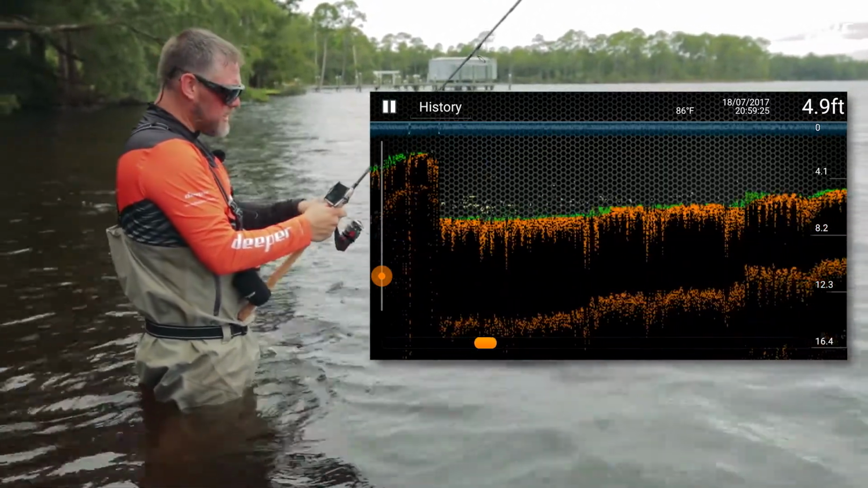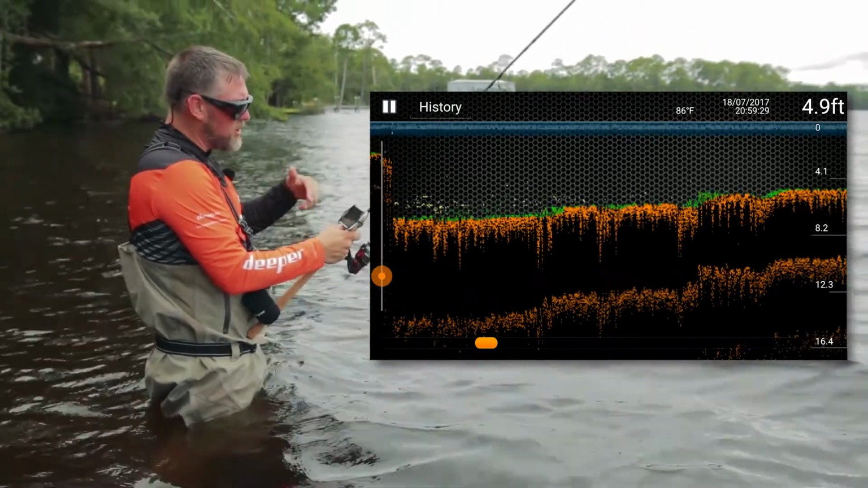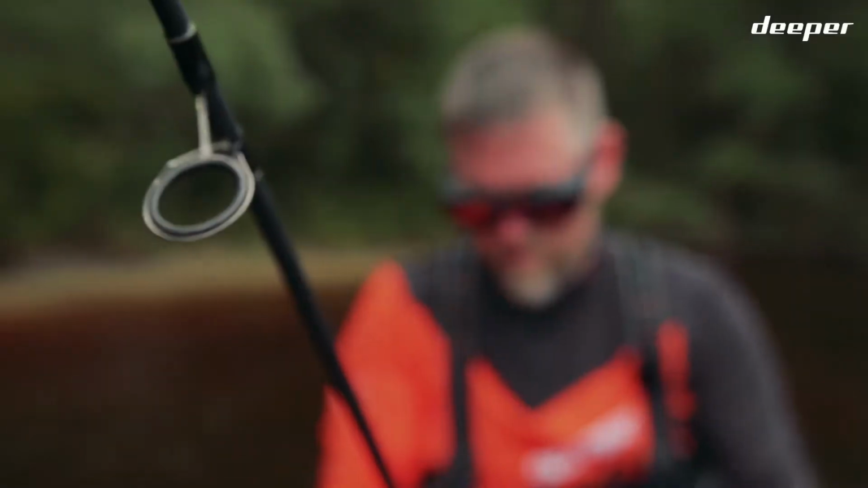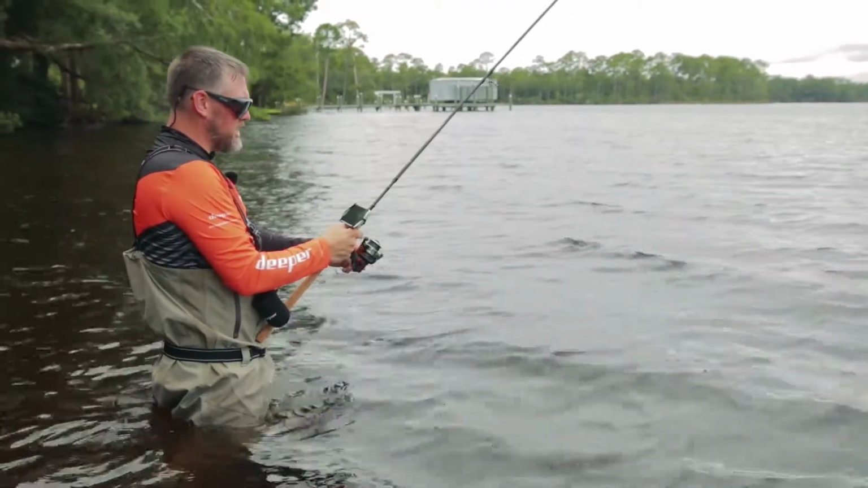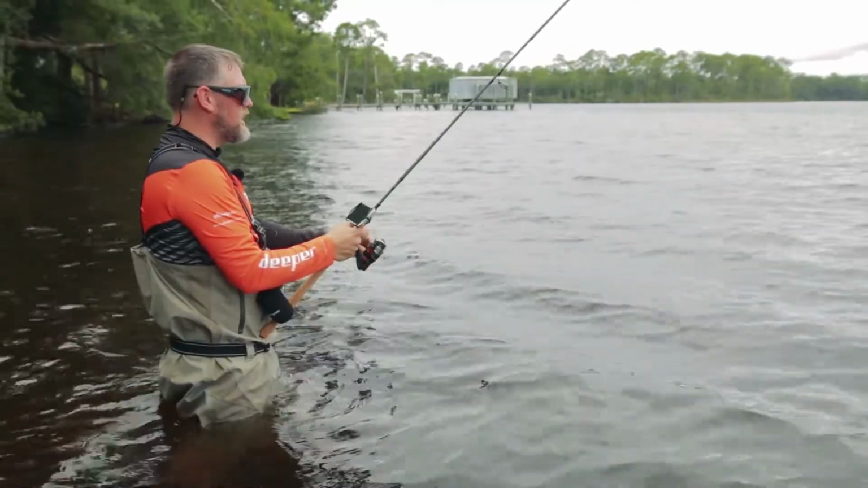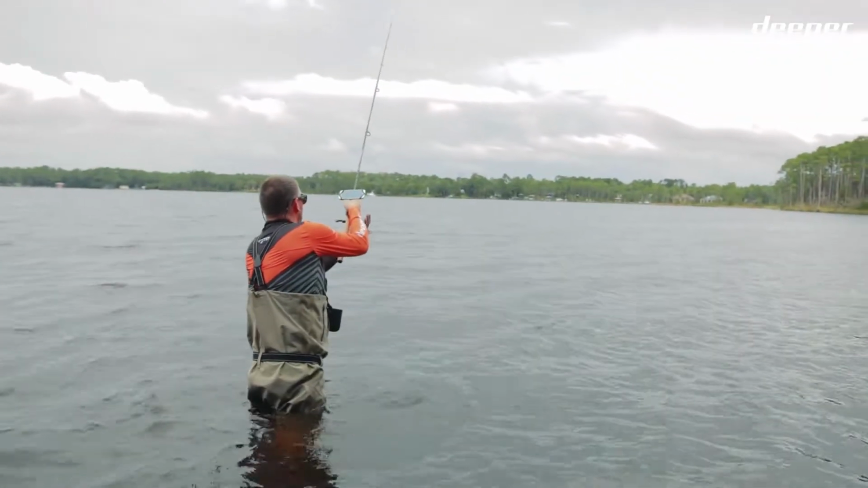One of the great things about this is as I'm doing this, it's all recording to history. So no matter what model of Deeper you got, you don't have to do this over and over and over again. You just come out here and do it one time and it saves it, and then you can look at it later when you need to.